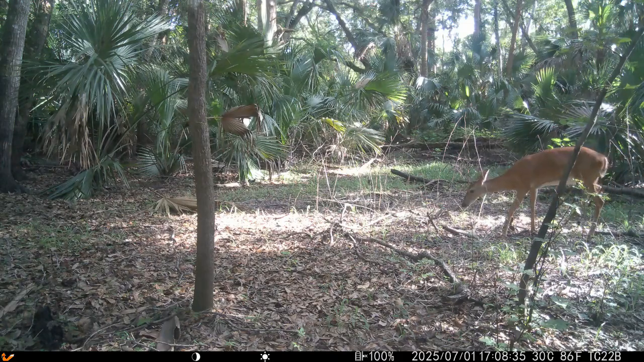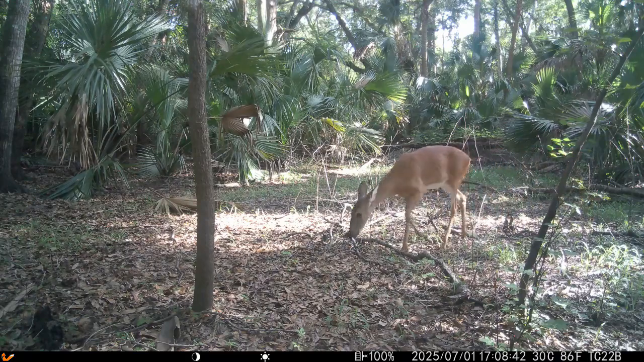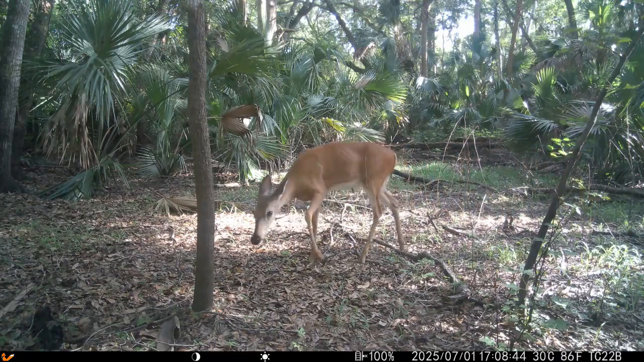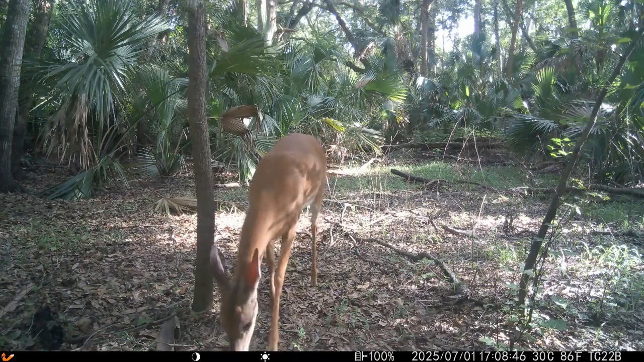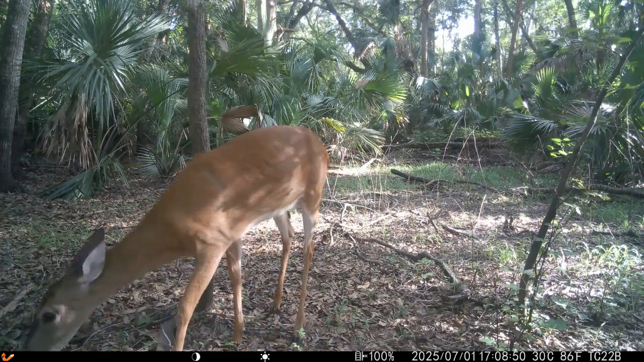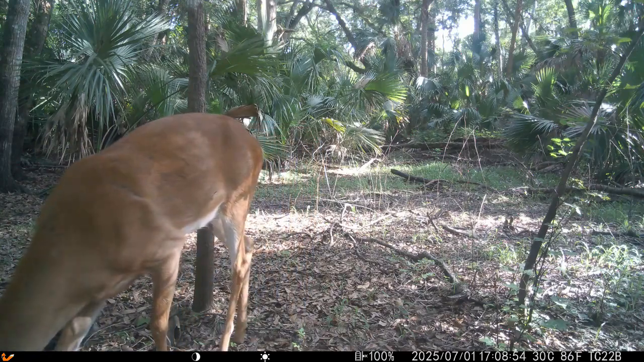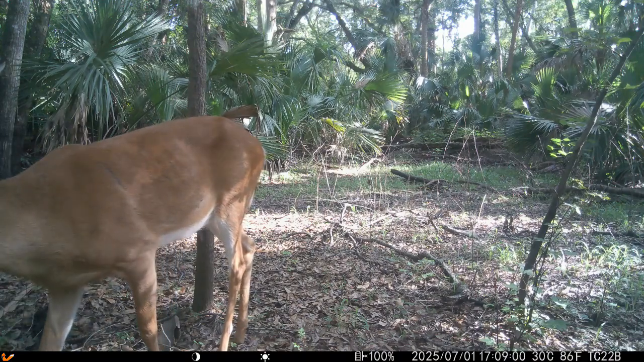And here's a deer. And if you want to know what he's doing, he's browsing. Yep, just browsing. Just looking for a snack. I mean, I do the same thing, but I usually got my head stuck in the fridge.